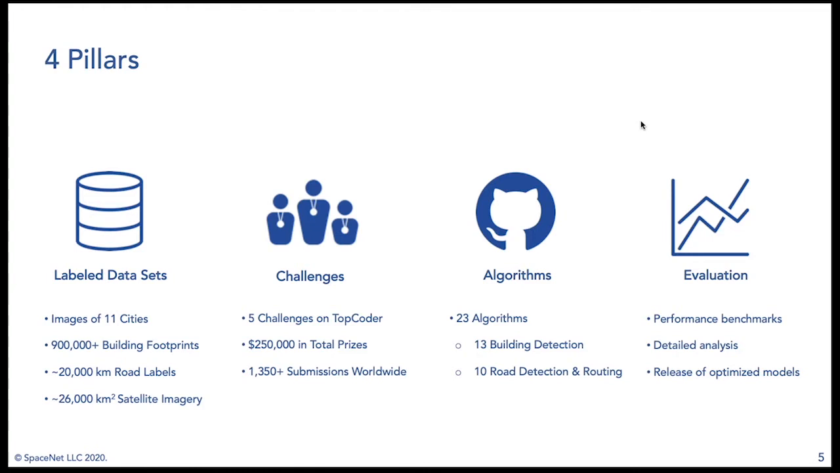Beyond the challenges, we also open source several algorithms. So the main outputs from these challenges are algorithms that these data scientists create. 13 of which we have open source are geared towards building detection, and another 10 are focused on road detection and routing.